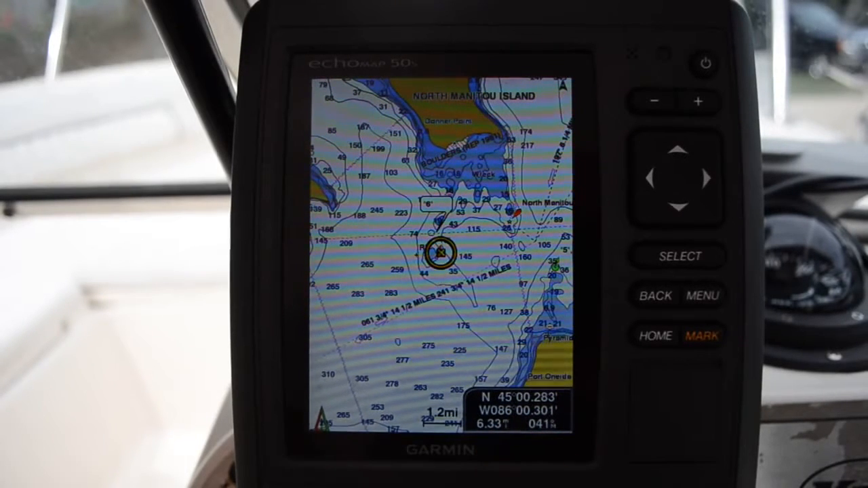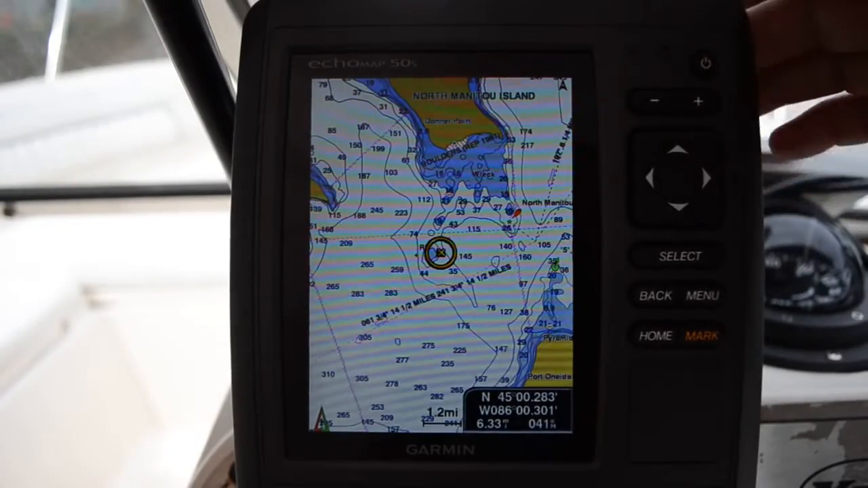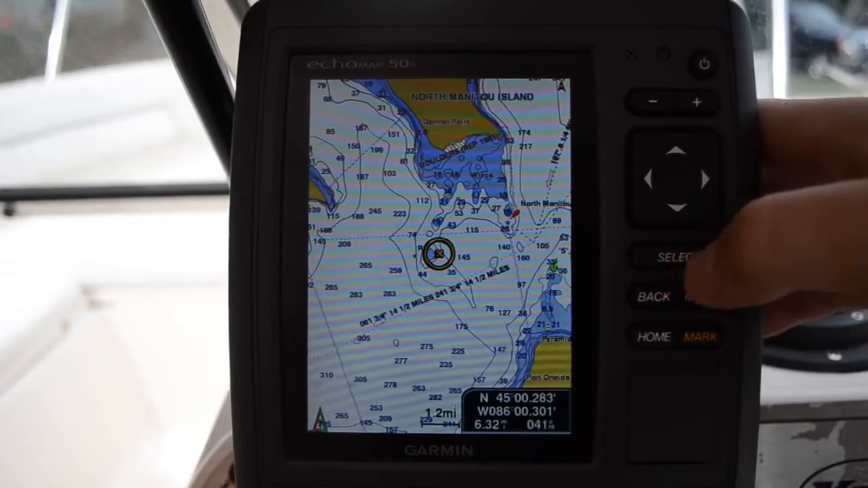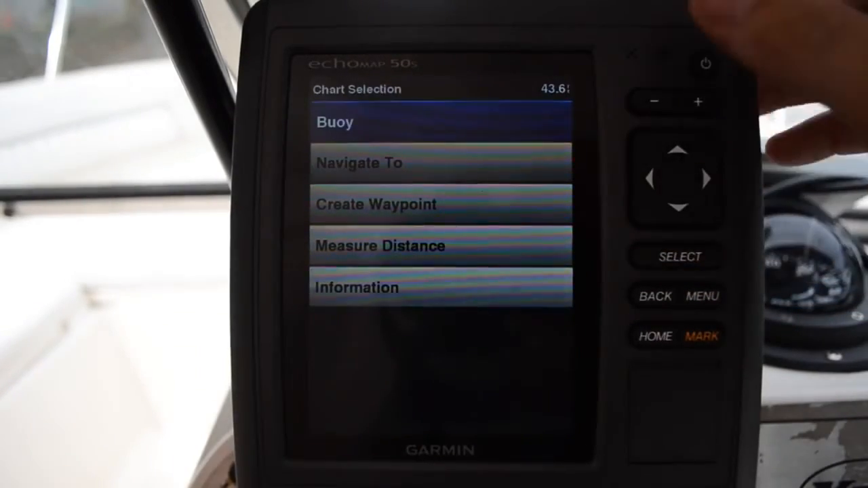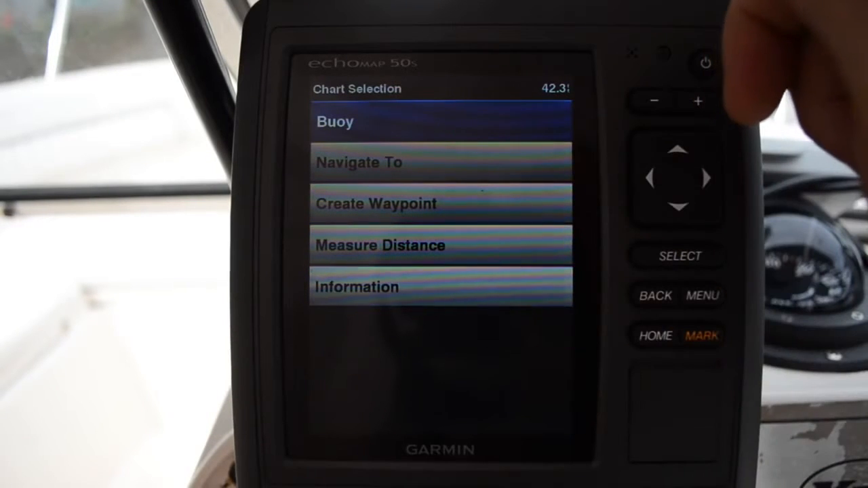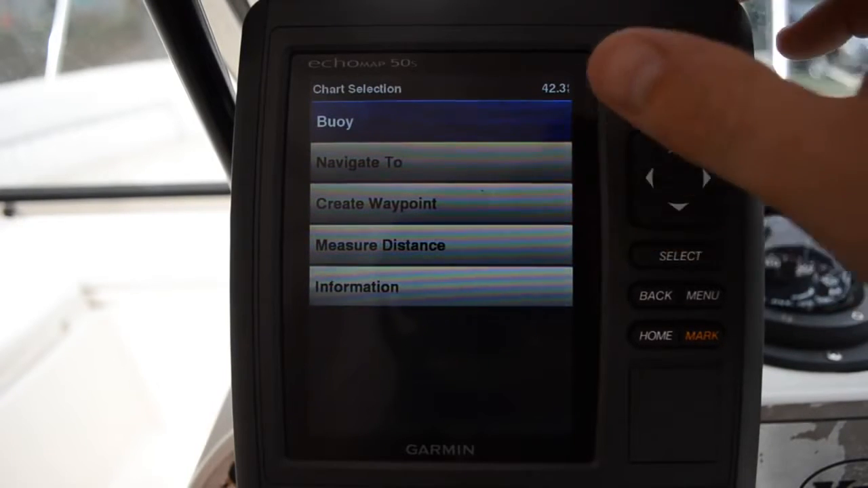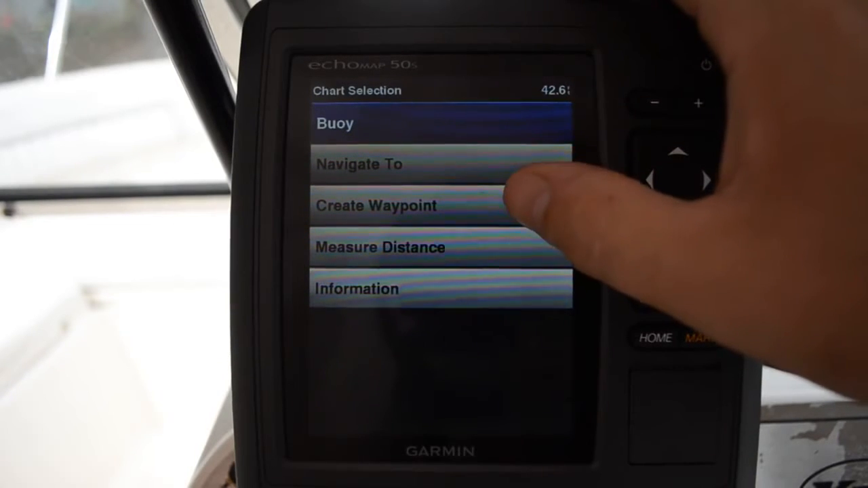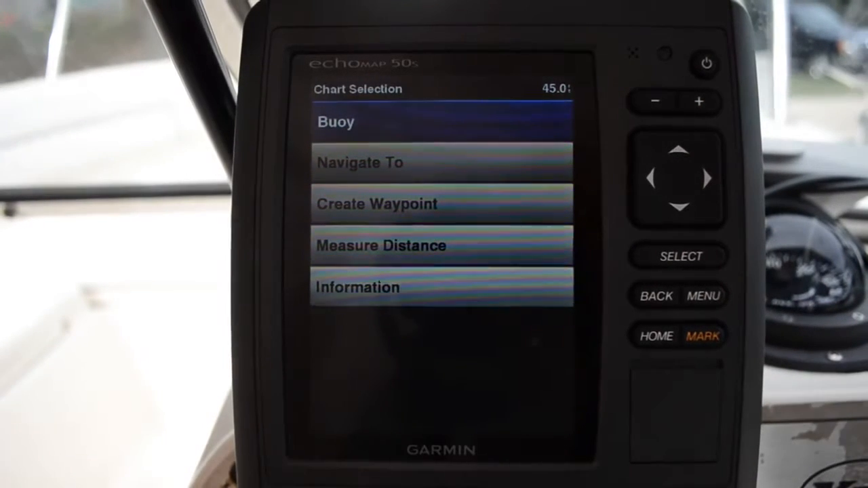I'm going to show you the number one feature I think of Garmin that a lot of the other units don't have. If I go to a point like that and I hit select, it gives me options. I can create a waypoint, which on all the other units, the Lowrance and Furuno and stuff like that, you actually have to create a waypoint and then you have to go through the menu and find that waypoint.